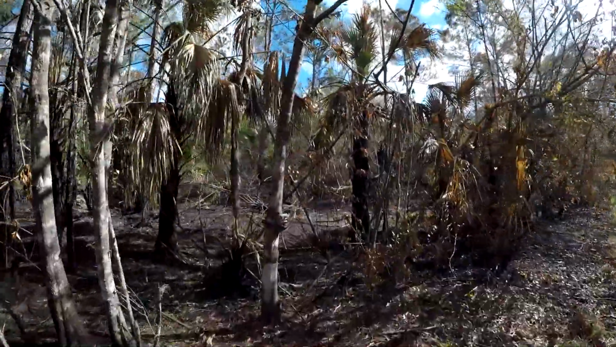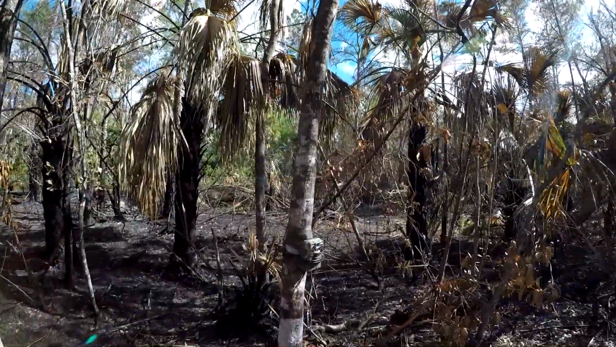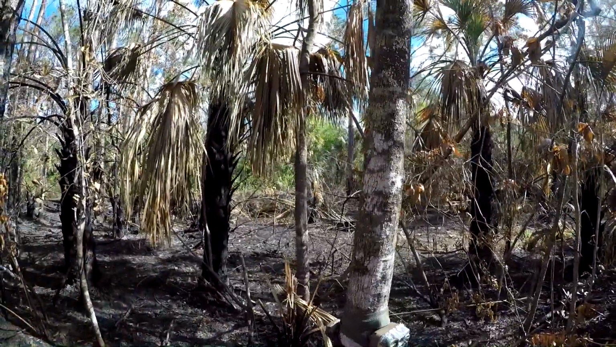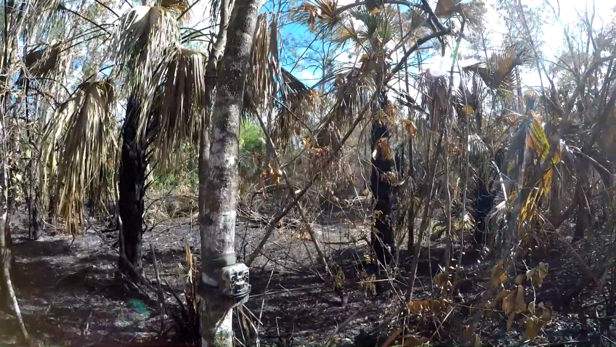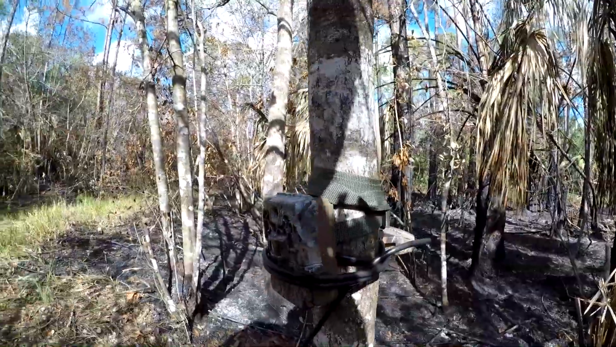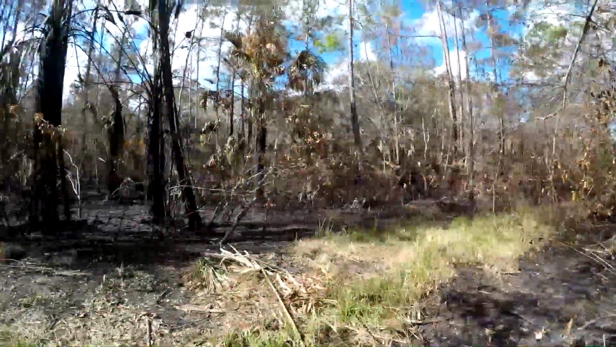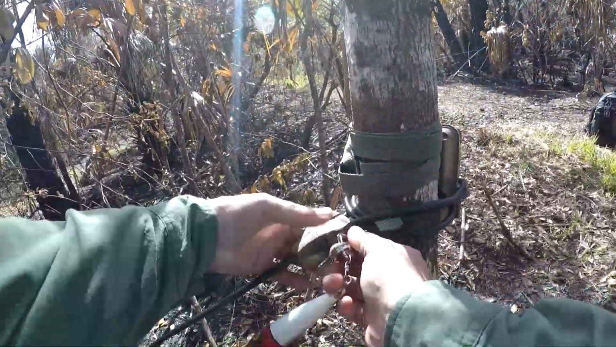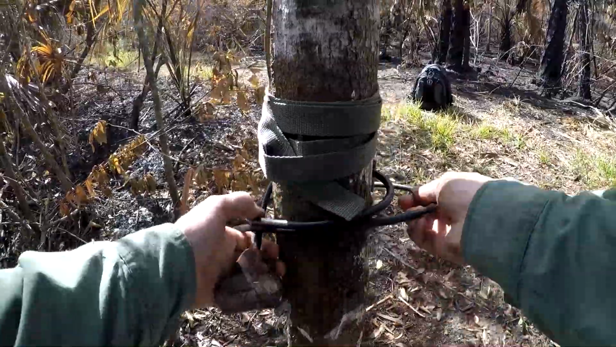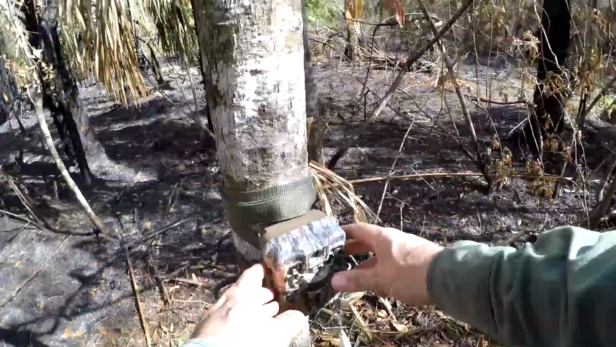All the camo is off, so I guess they probably cleared it off by hand so it wouldn't go up in flames. I had all kinds of palmetto branches and leaves stuck around the camera there, but now it's all naked because I guess they didn't want it to get burned up. At least the cable's not melted, that's a good sign. Let's get this thing opened up.